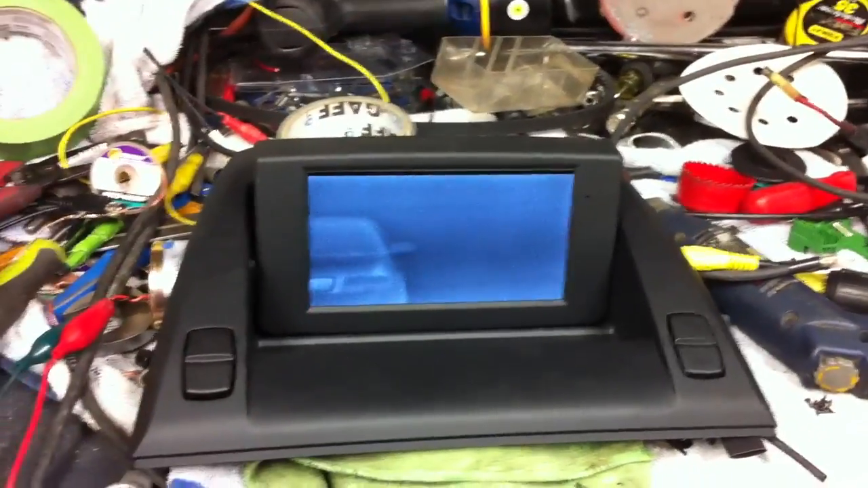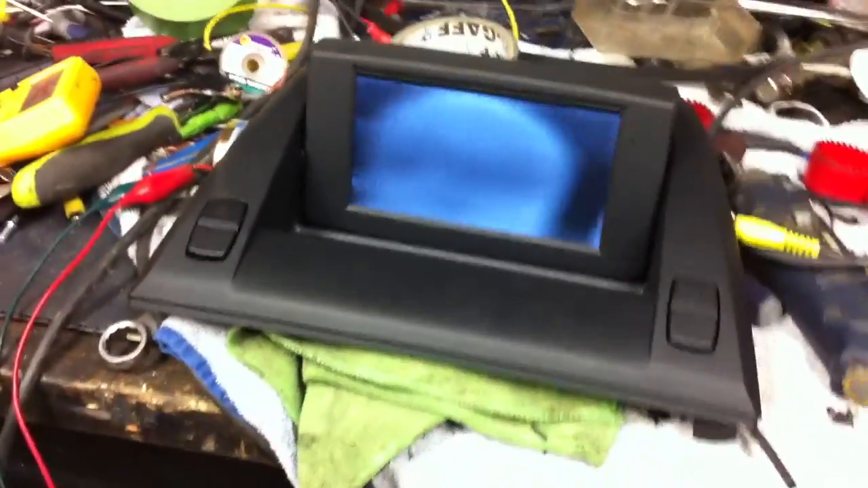And when you hit the light. Now at night, obviously you're not going to have any light in the car. But you can see here, the screen just got immensely brighter according to the iPhone, and it's doing what it's supposed to do. So that's the image that you'll see inside the car.